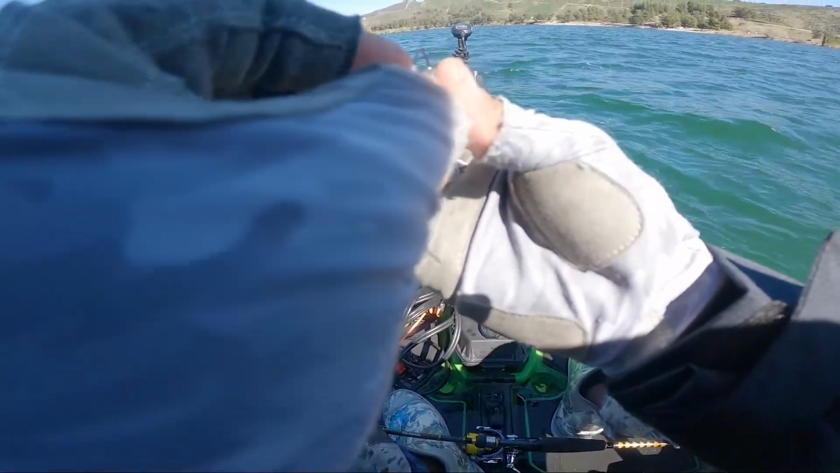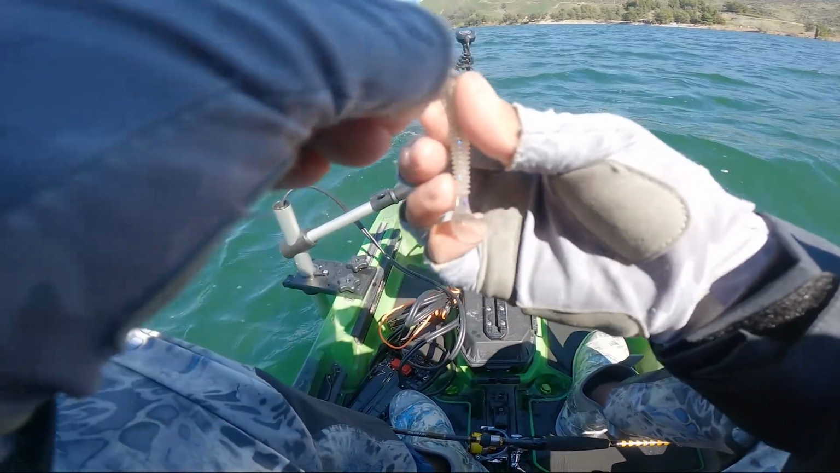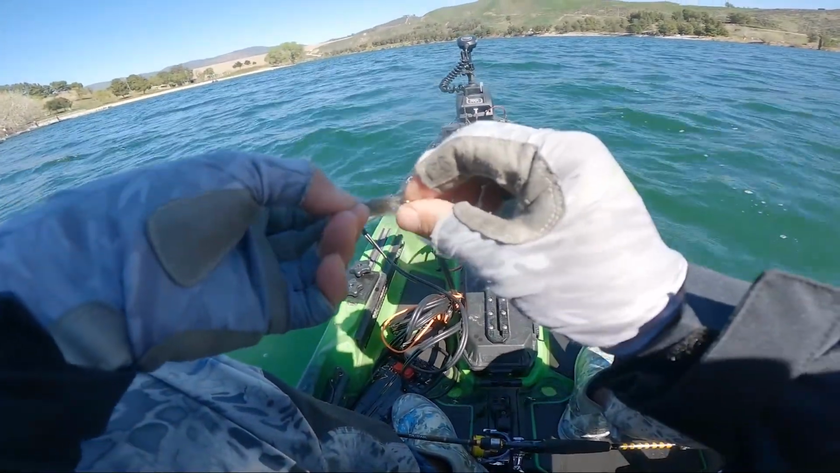So we're going to keep at it. We're going to keep on tossing this little tiny swimbait, see if we can get a big one to commit. But that was pretty fast on the Keitech.